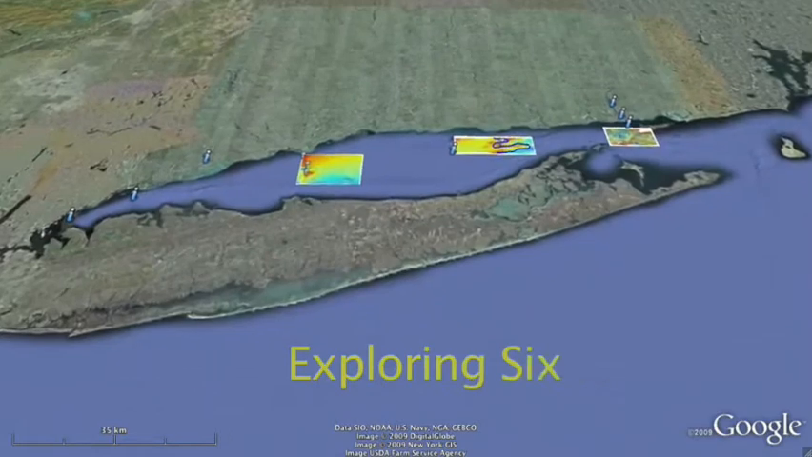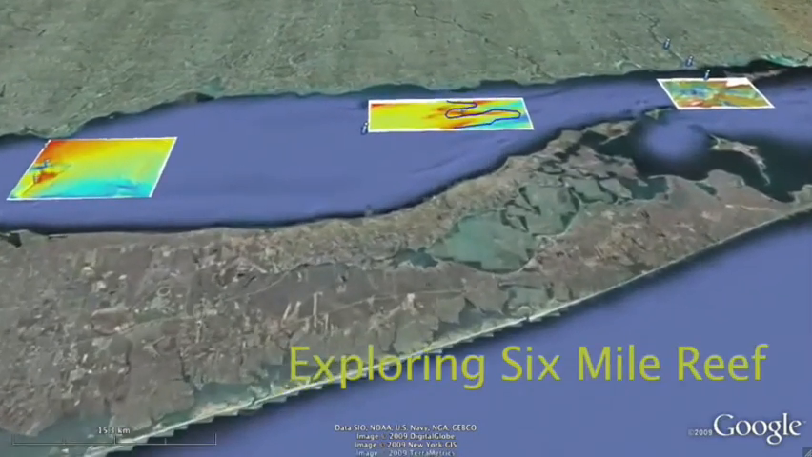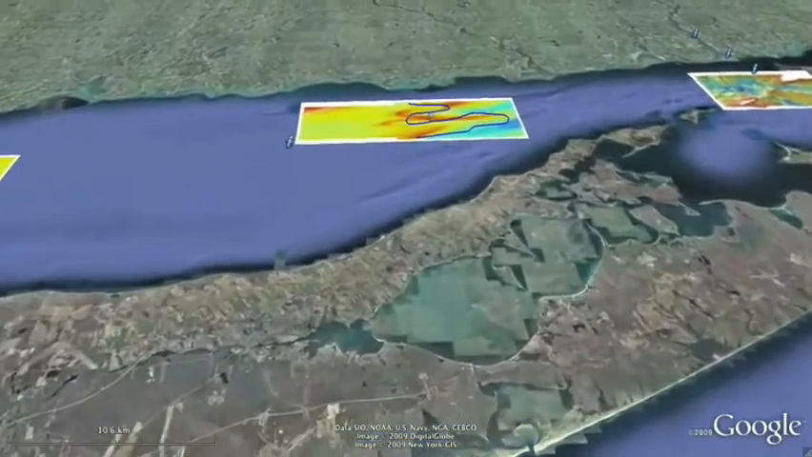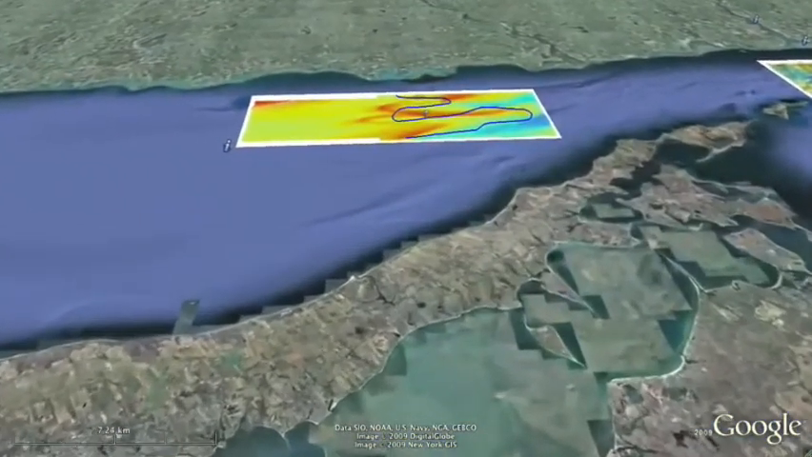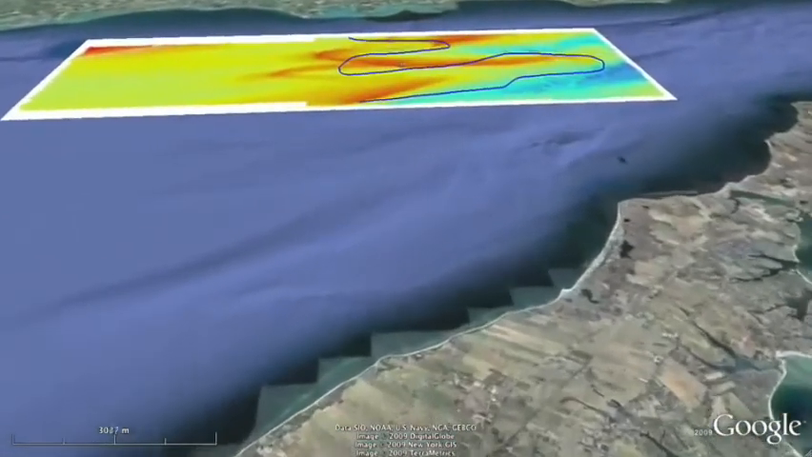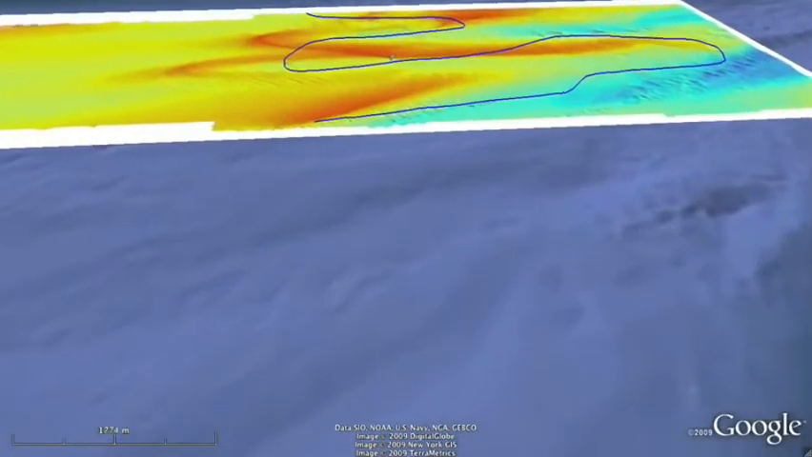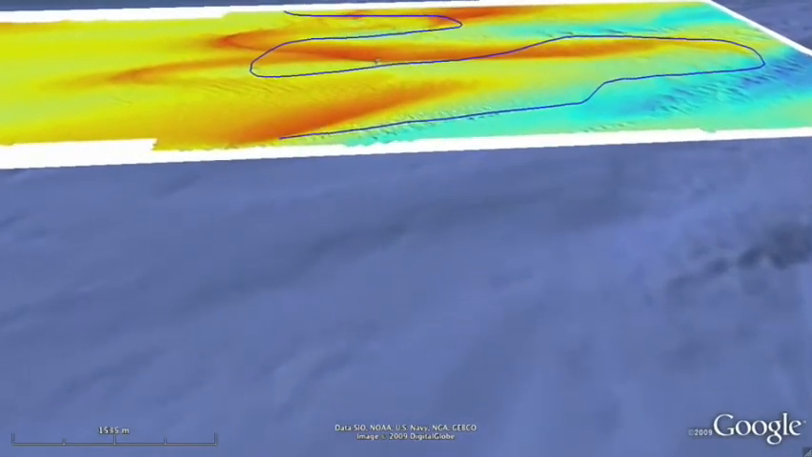Let's explore an area called 6 Mile Reef, which is located to the southwest of the mouth of the Connecticut River. We begin our flight from the south, flying over Long Island. To the southwest of the map is Eatons Neck Central Long Island Sound data buoy. Our subsea flight path will be the blue line tracing over the multi-beam sonar map.